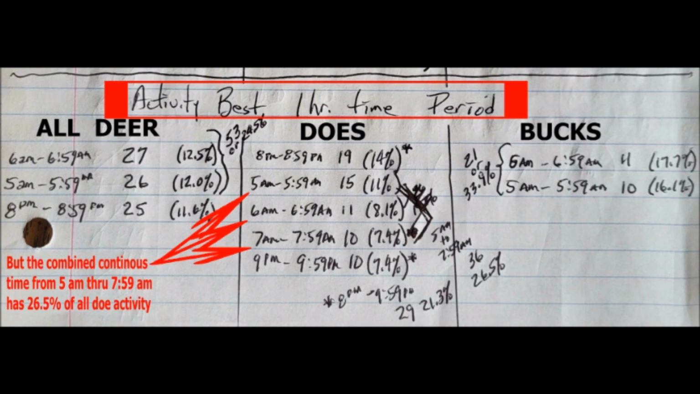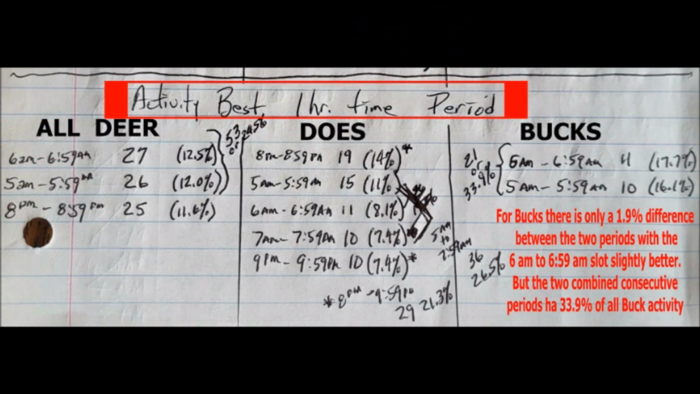And it didn't get any easier for the bucks. Now, there were 2 time periods with only a 1.6% difference. And if you look at the numbers, there was only a 1 deer difference between those 2 time periods. The 6 a.m. to 6:59 a.m. period had 17.7% of the buck activity, and the 5 a.m. to 5:59 a.m. time slot had 16.1% of the activity.